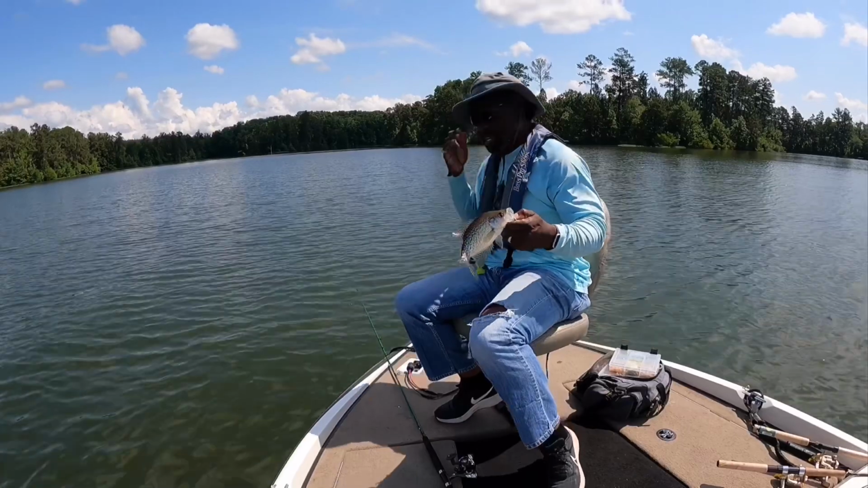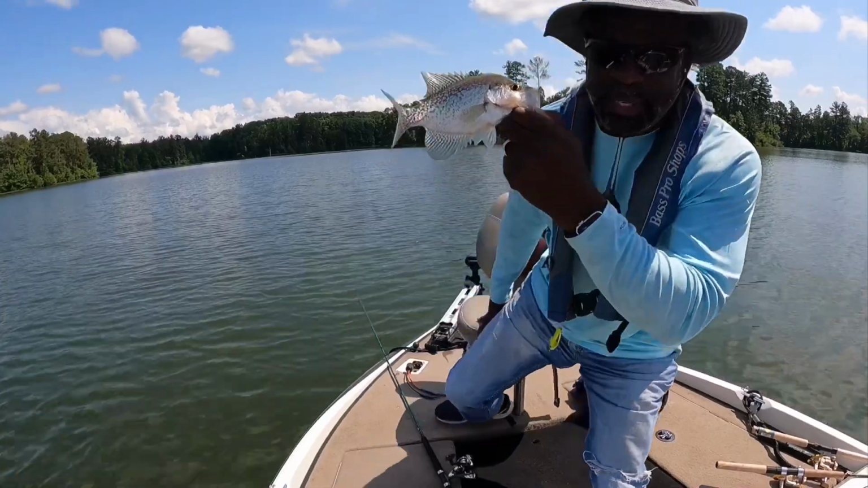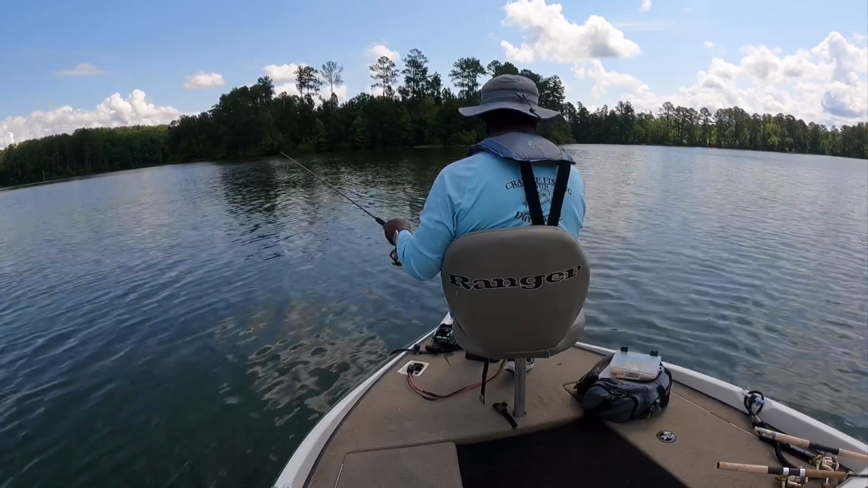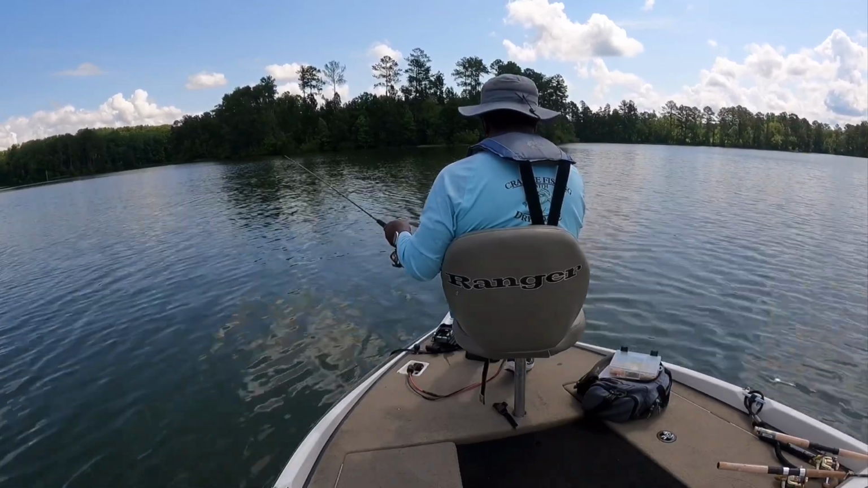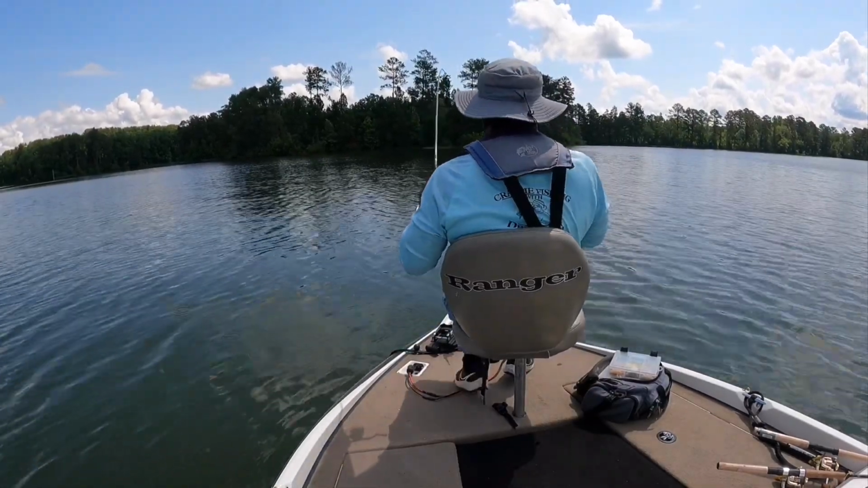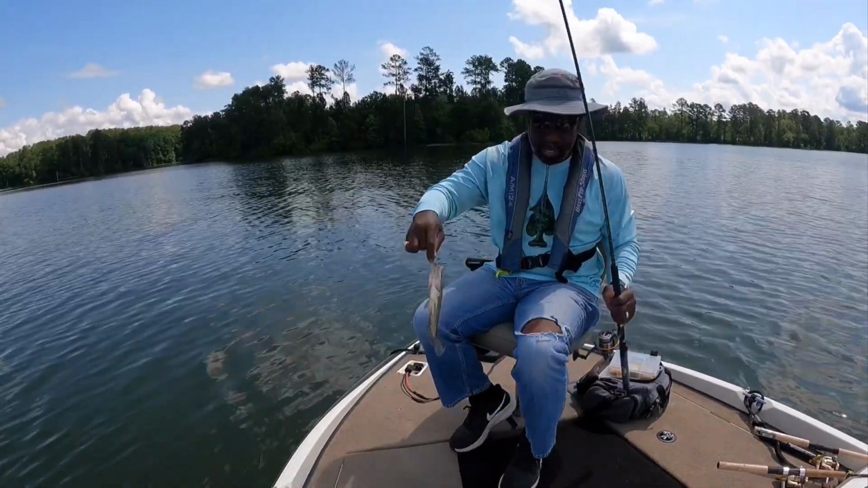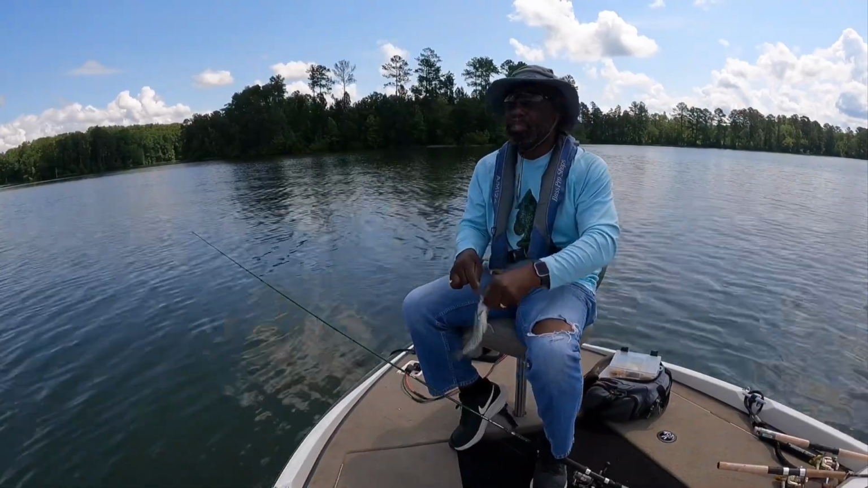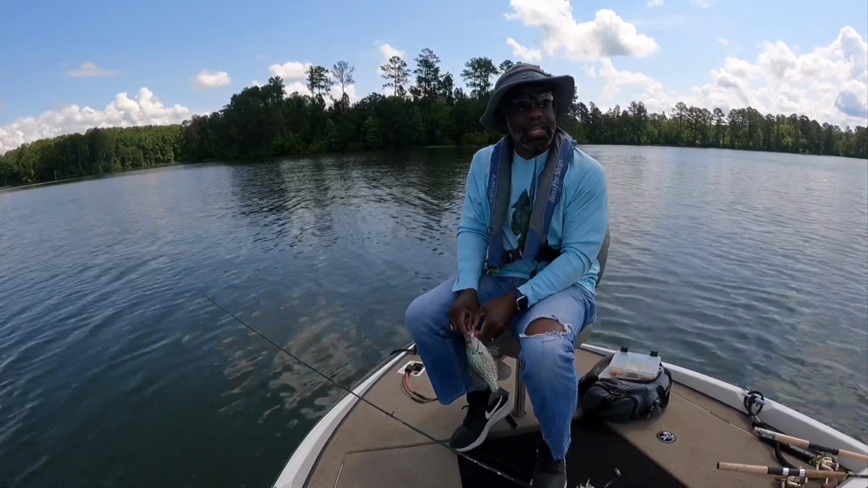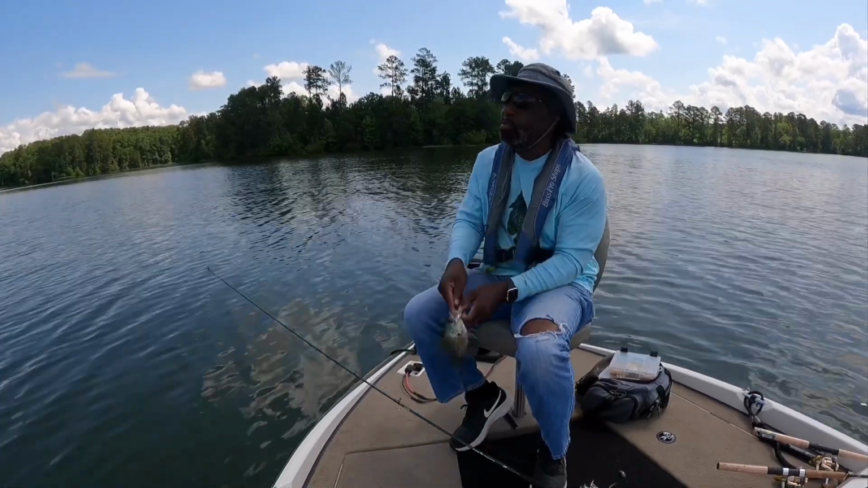Just start throwing 10-inch fish back because they look so small. Just start keeping 11s and better. But this is 10. Here's another one that's 10. We're gonna go on to another spot. 10s just look small, man. They are kind of small. Well, I guess I shouldn't say that. They still make a good fillet. They just look small.